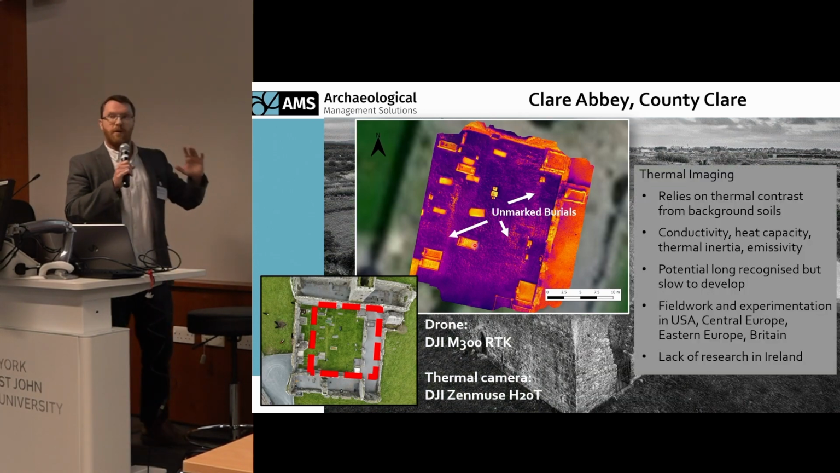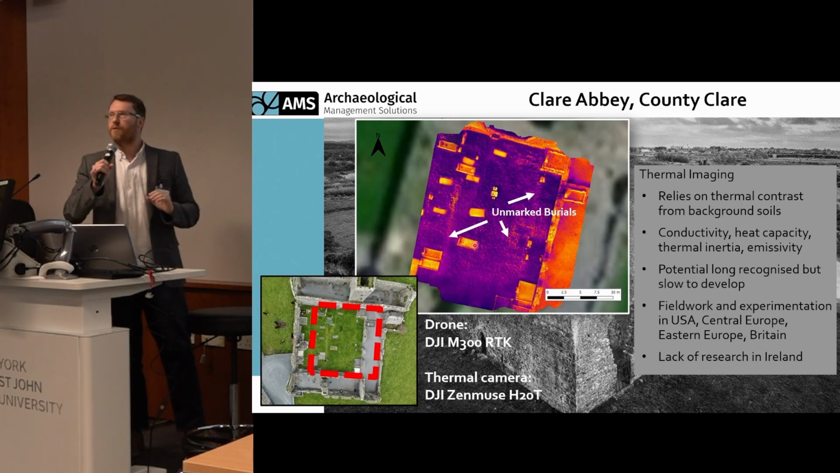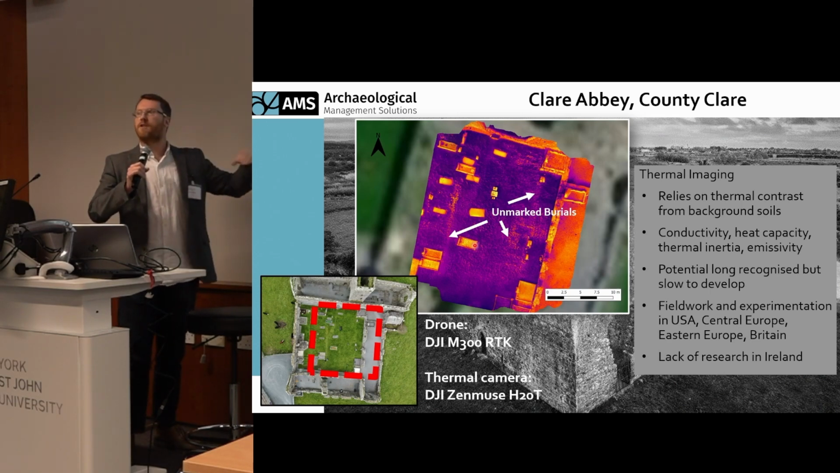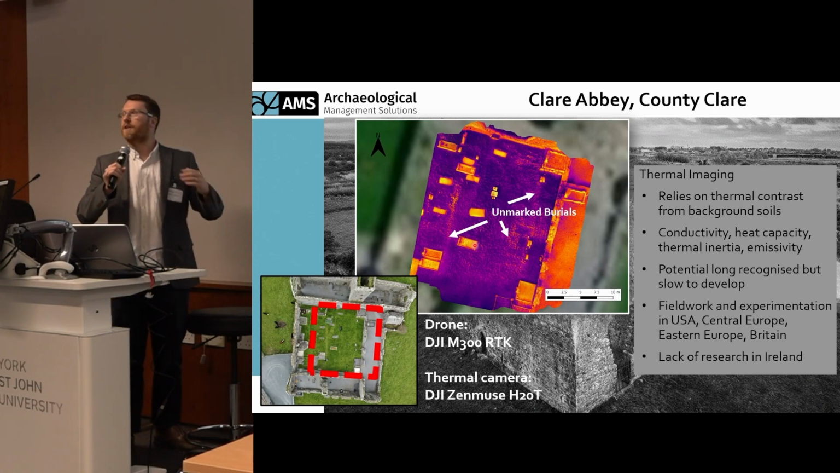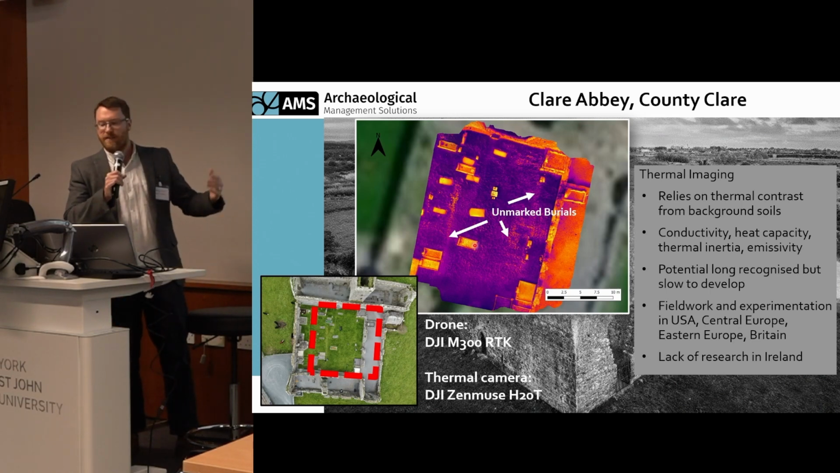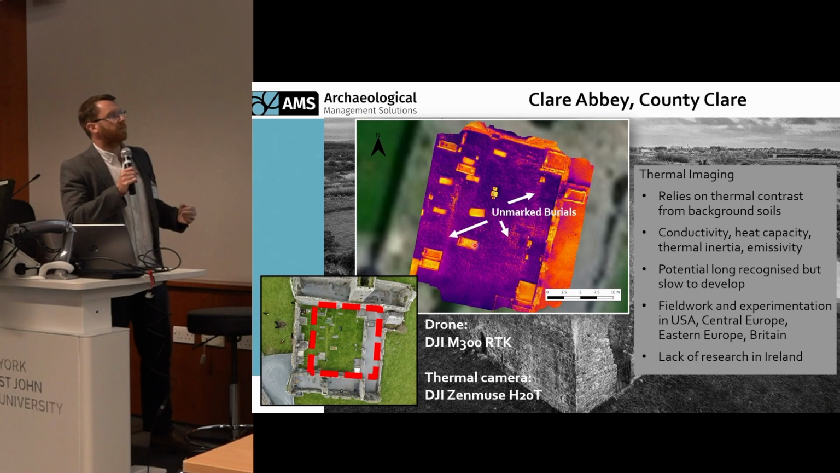So the thermal aspects of which I'm not an expert on, this is how it works. It's looking at the thermal contrasts from the background soils. So in that sense, it's the same as all other geophysics. It's all about contrast. That's what we're looking at. Background soils are generating some type of thermal imagery, and an archaeological feature is creating something else, be it stone, a ditch, moisture retaining, and so forth. And it depends on the conductivity, the capacity, emissivity, and all these things as well. And obviously in Ireland, we have quite wet soil, so that plays a role too.